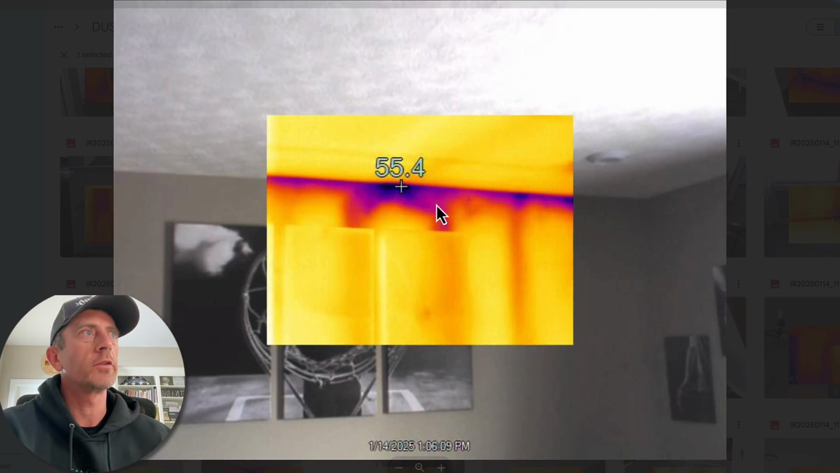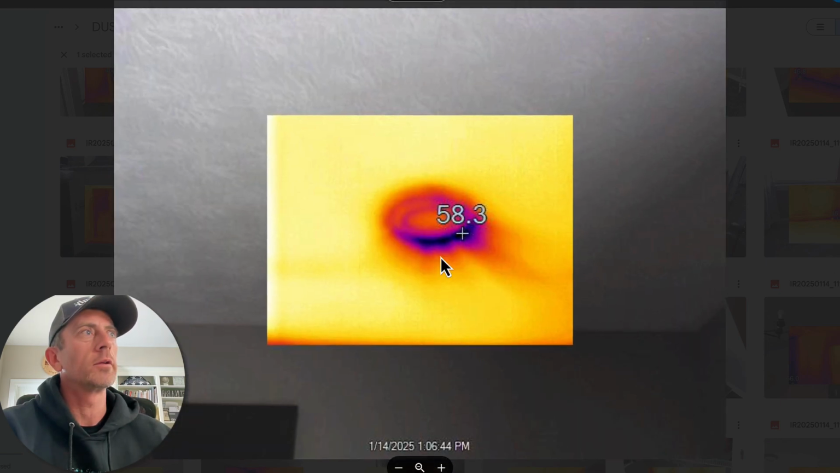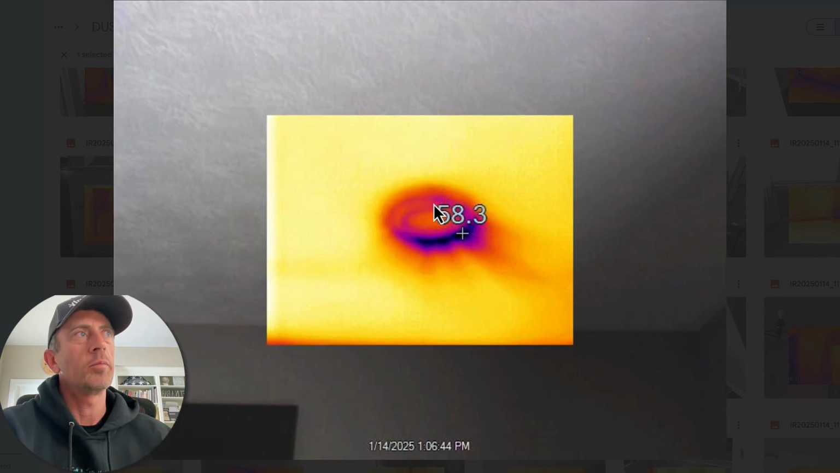Another spot where the insulation is compressed at the top. The little disc lights that you have, if you pull the trim ring down, there's a little gap between the junction box and the drywall that can be sealed, and then where the electrical line actually goes through that junction box, you can use silicone caulk to seal those up as well.